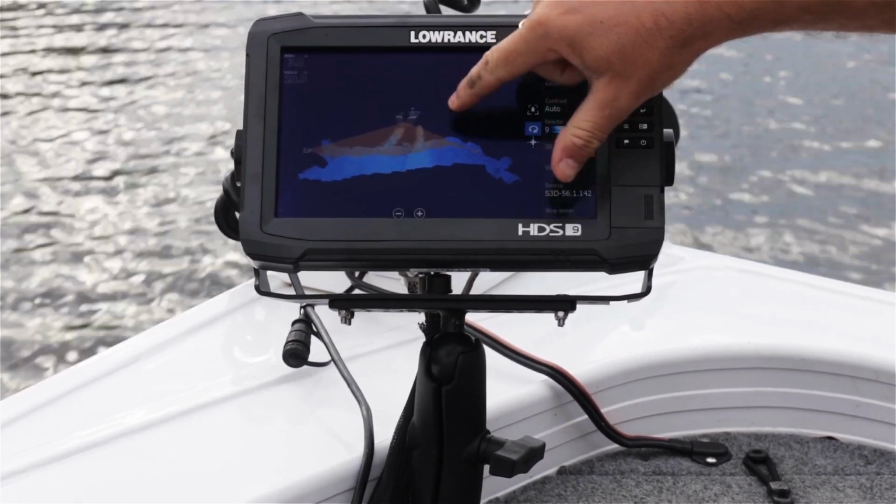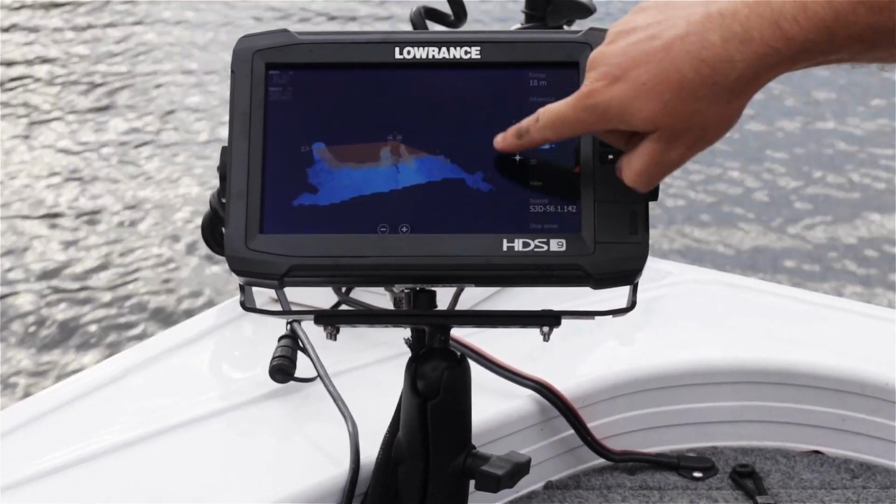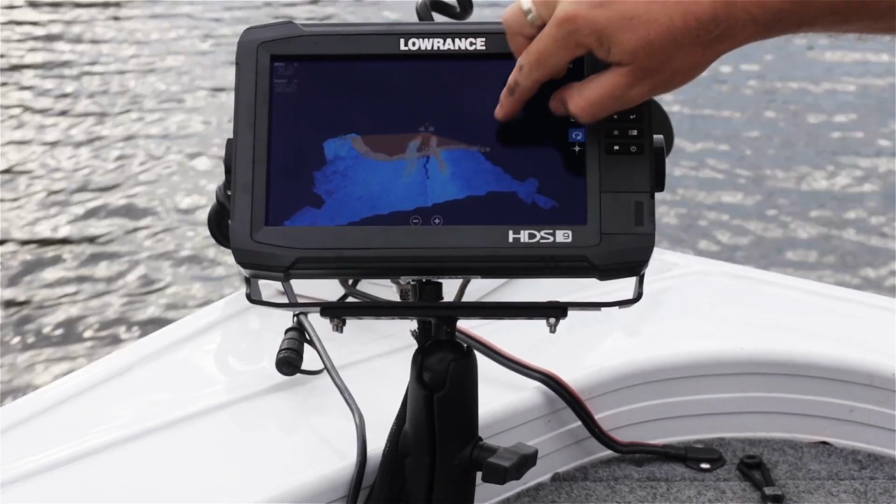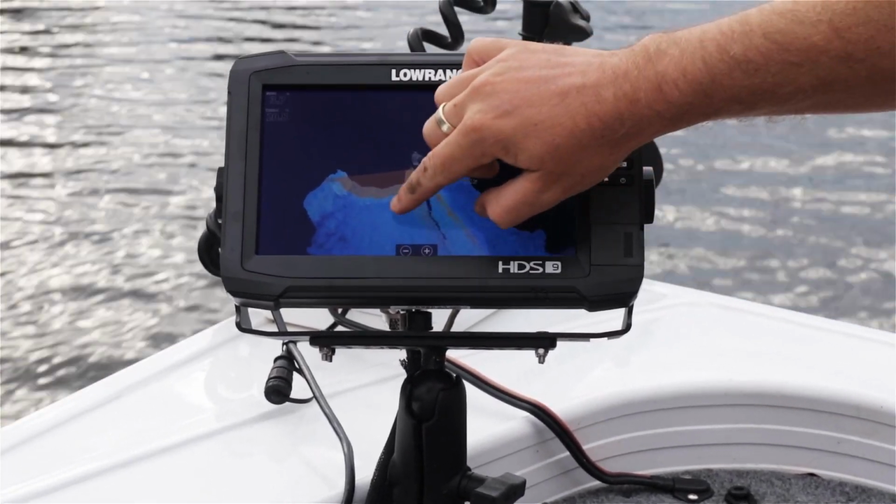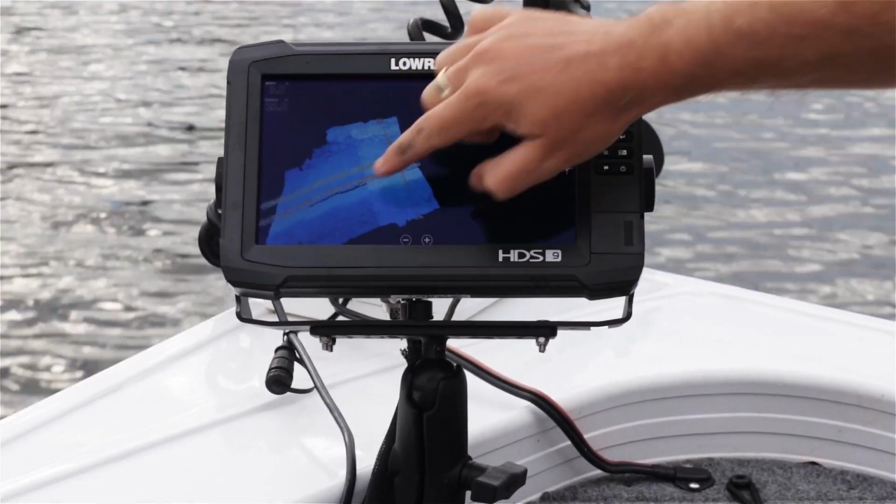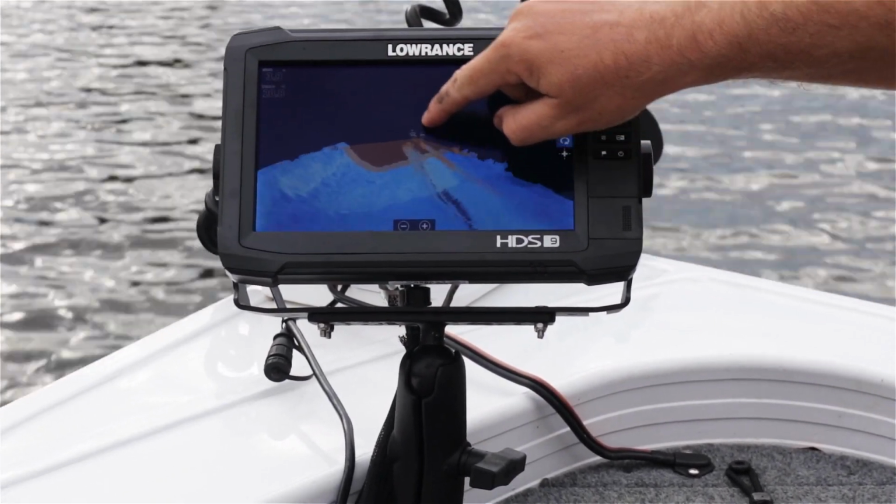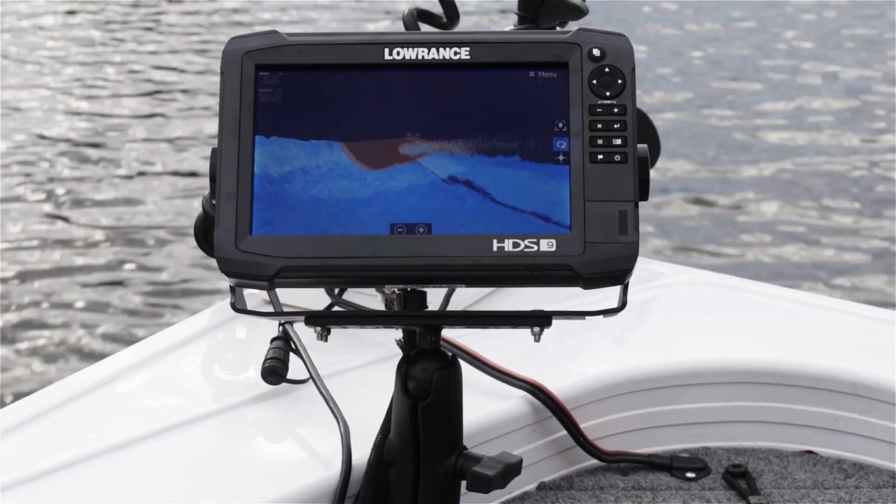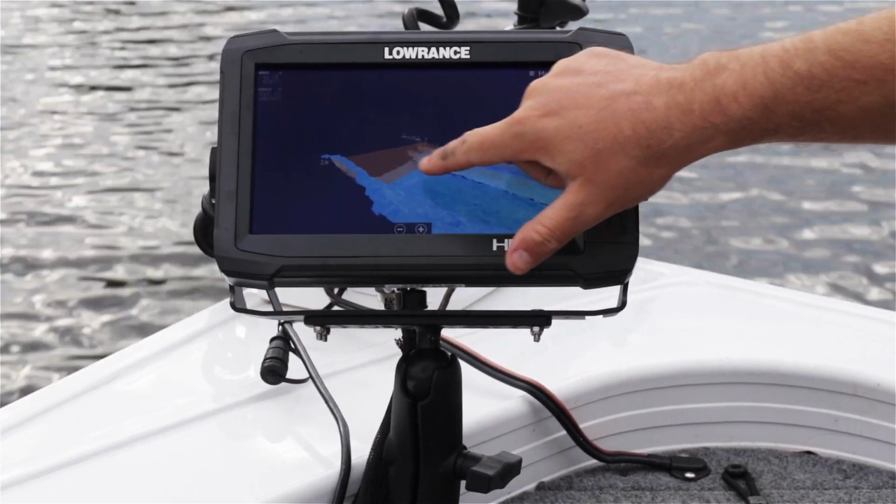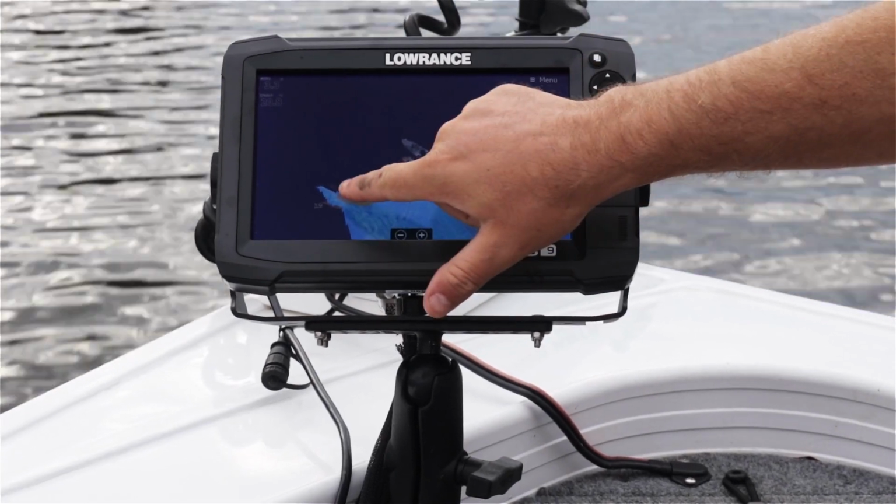I can actually get a 3D view that's showing the water column under the boat. It's showing the rock wall coming up to the left of us, and I can pan around and look at that rock wall from any angle that I want. You can see fish there in the water column coming up just to the left of the boat, and some more here along the rock wall.